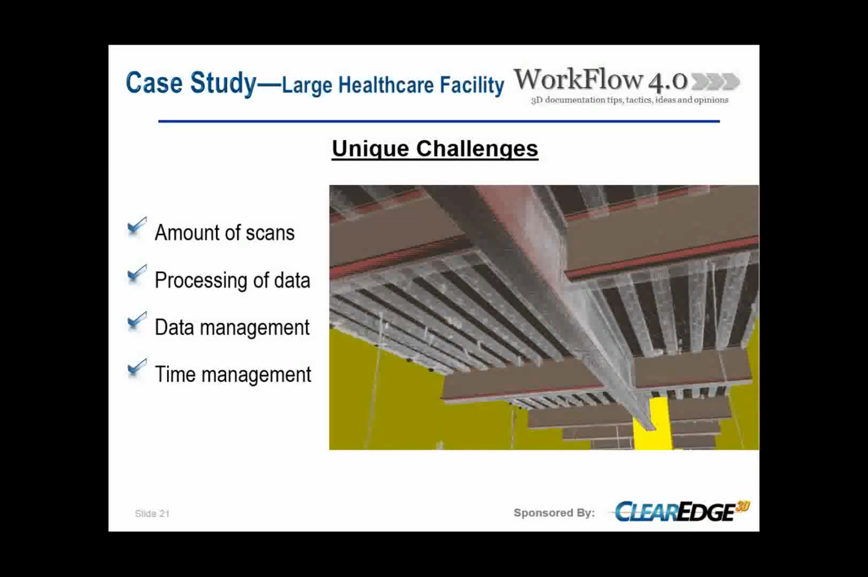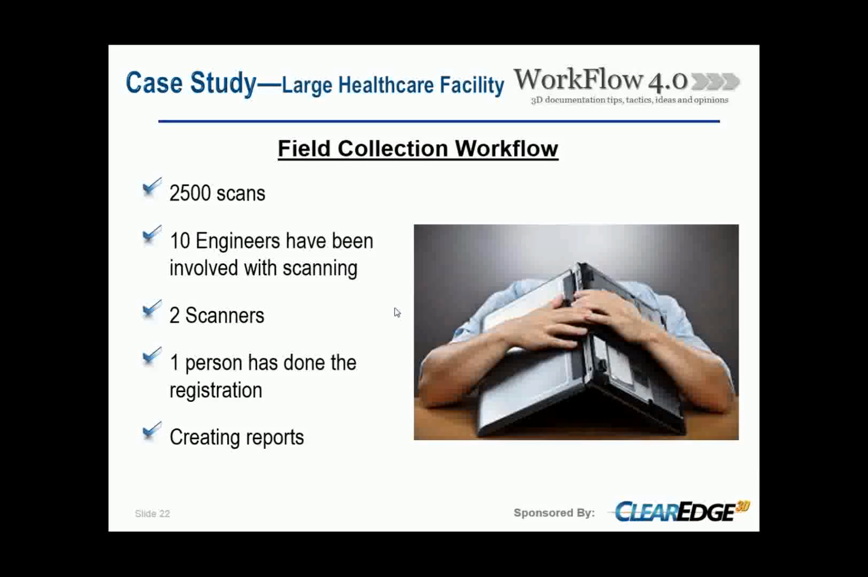You cannot interrupt their workflow. So it's a lot of moving pieces around there, which we had to pre-plan, and we had to work with everybody to make sure it is working. So as I said, we had 2,500 scans, we had 10 engineers in the scanning, and we had 330 forward scanners, and one person was in charge of the registration and creating reports.